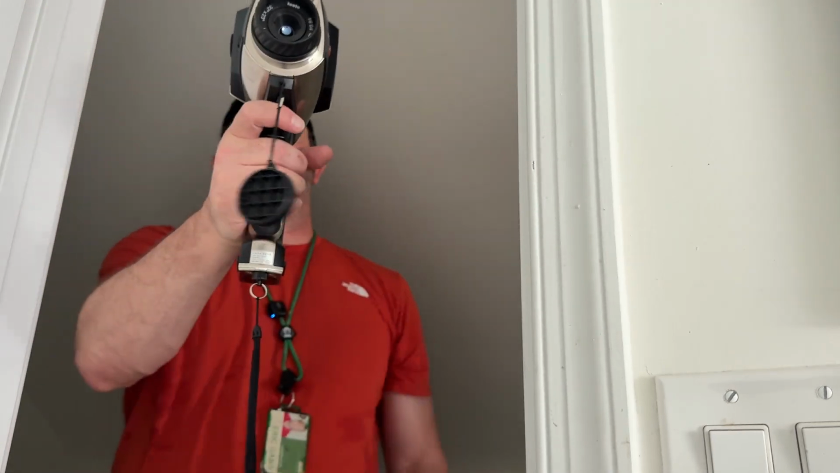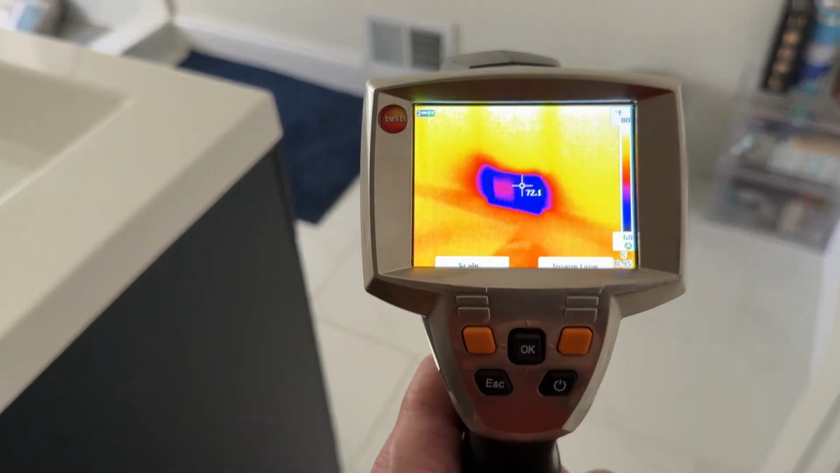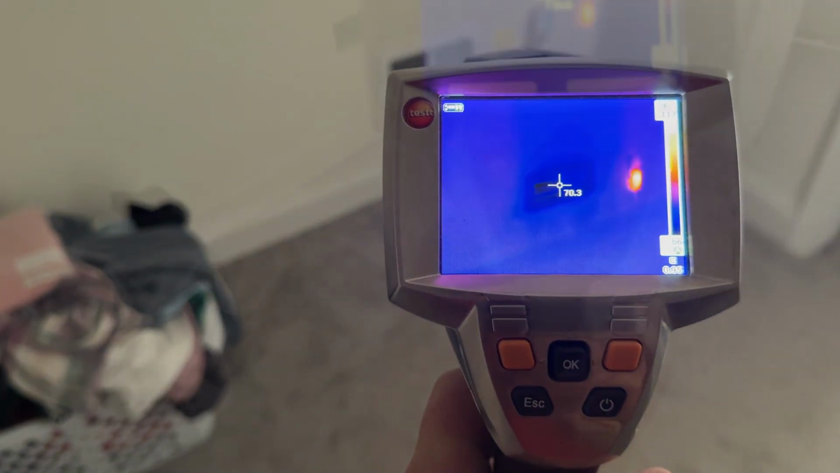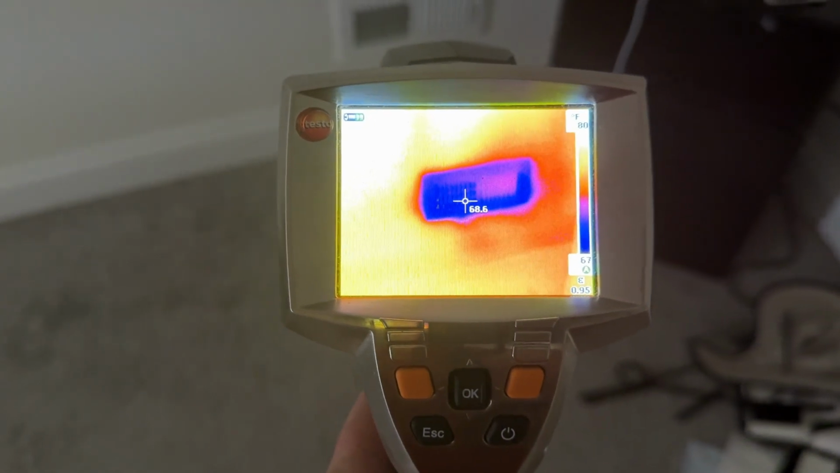One common issue in older Cape Cods is that stale, humid summer air and cold winter air can get underneath of the floor through openings, and it's just because of the way the house was constructed. So I like to try to point my camera towards those areas to see if I can determine if that's happening, but today the results were inconclusive. There were obstructions and cold AC supply vents getting in the way.